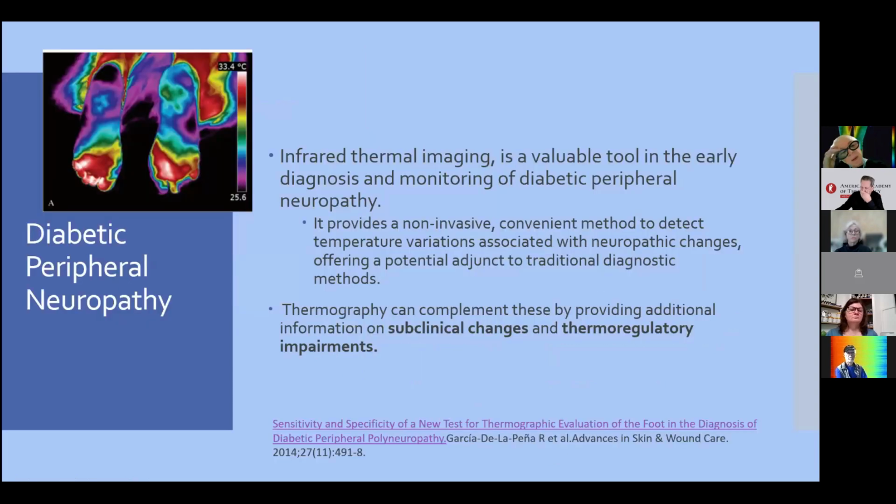In diabetic peripheral neuropathy, we have a lot of papers. If you search PubMed, for example, you will find a lot of papers about this kind of research. It's a valuable tool in the early diagnosis and monitoring of diabetic peripheral neuropathy, because it's non-invasive and a convenient method to detect temperature variations associated with neuropathic changes.